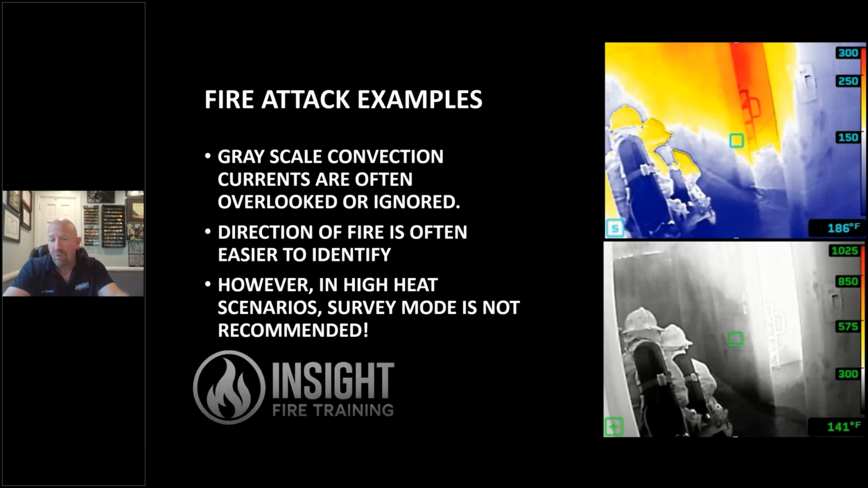If you look at these two images, survey mode's on the top. How much energy are they absorbing that you can clearly see versus in TI Basic, where you have to differentiate shades of gray. Therefore, direction of fire is often easier to identify. And as we like to say in our classes, convection can tell you direction. Colorization can provide or hide information depending on the circumstances.